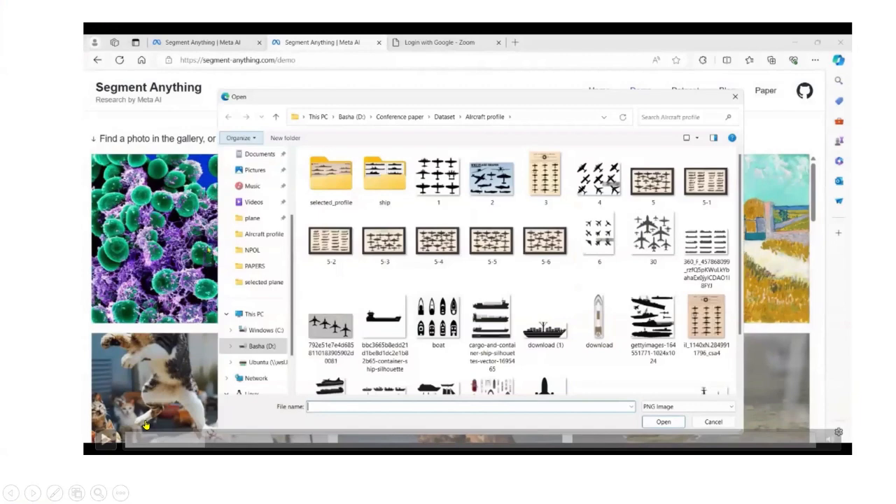This is the Segment Anything Model. In previous days, what we used to do was annotate with bounding boxes and polygons and then train a segmentation model. Here it's open source; you can also explore the Segment Anything Model. You can easily segment with a prompt. So, silhouette images of planes.